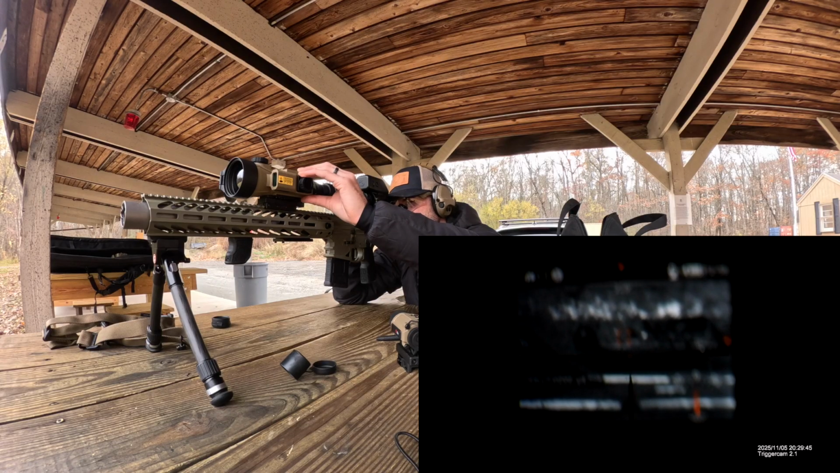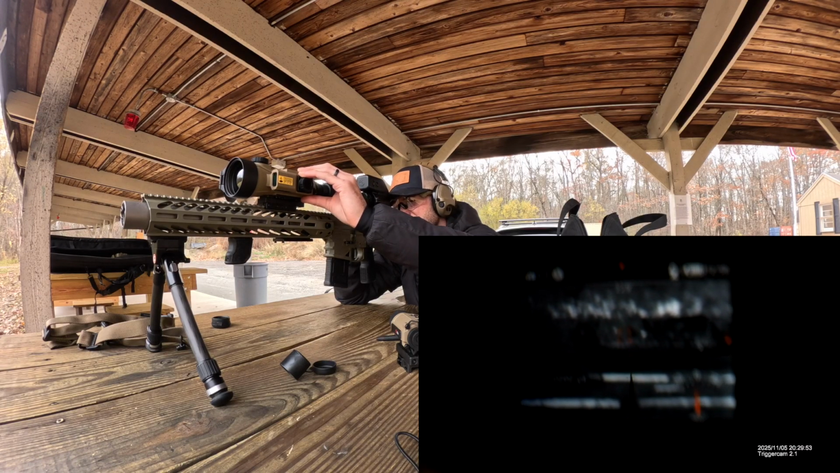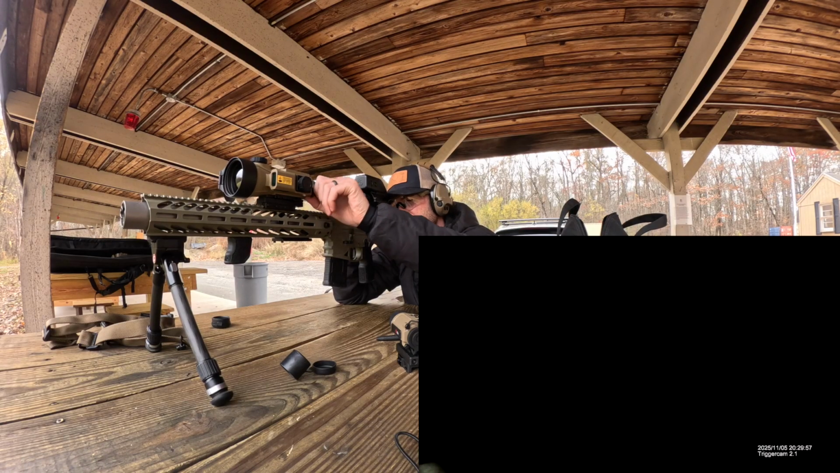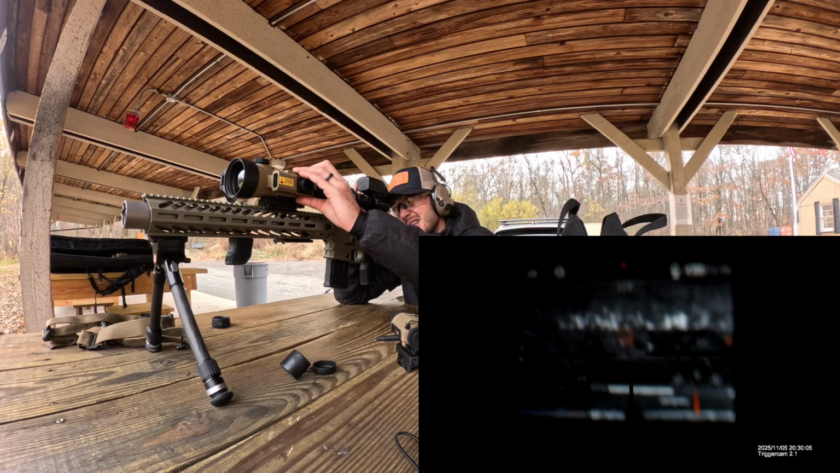Sweet. But you know what's interesting is it just tells me the yardage, which is correct, but it doesn't tell me my holdover. If I need to put it in the other mode, try that again.